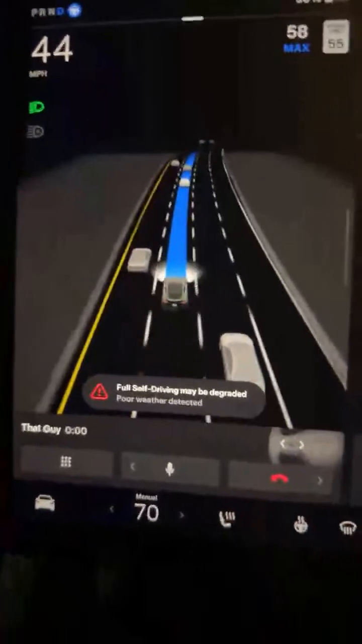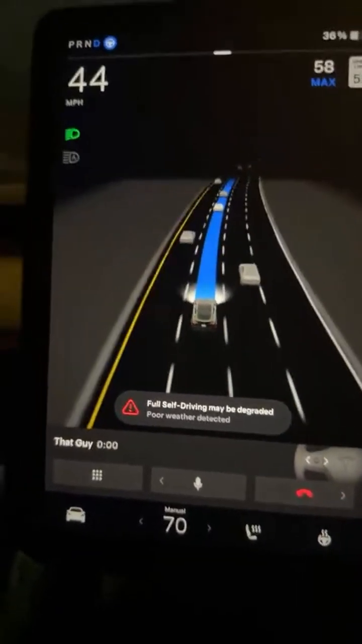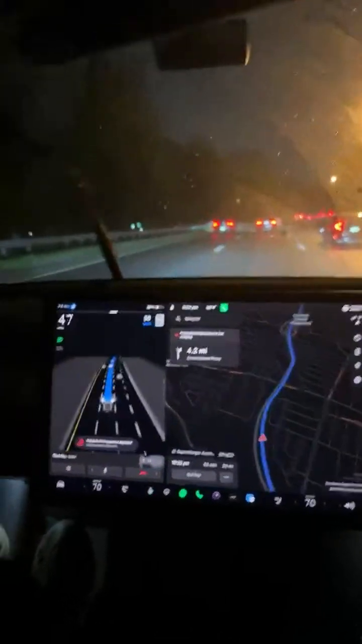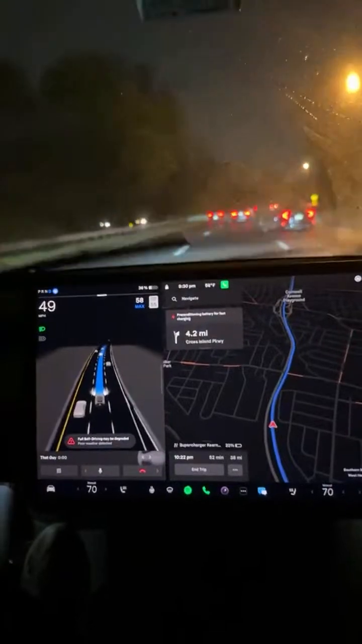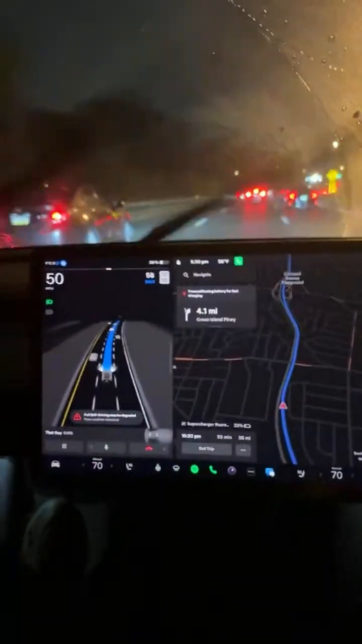Okay, see, it says self-driving may be degraded, poor weather. Yes, because it doesn't have any sensors. It's all cameras. I might have to take over soon. Yeah, that's a downfall of having a car with only cameras, because if that camera is obstructed, it can't see. It doesn't know where to go.